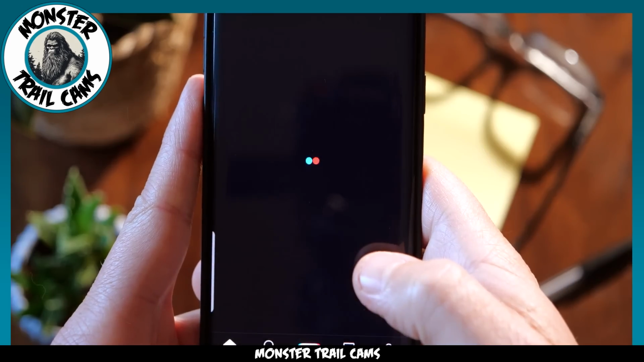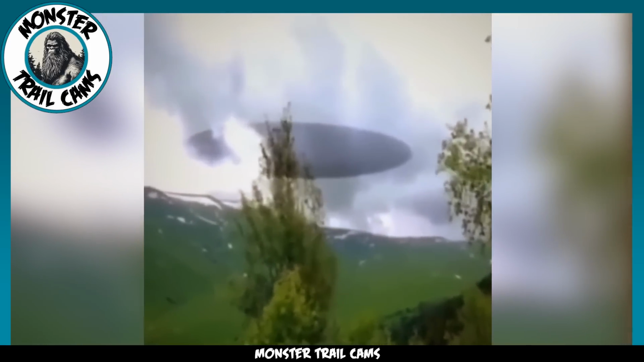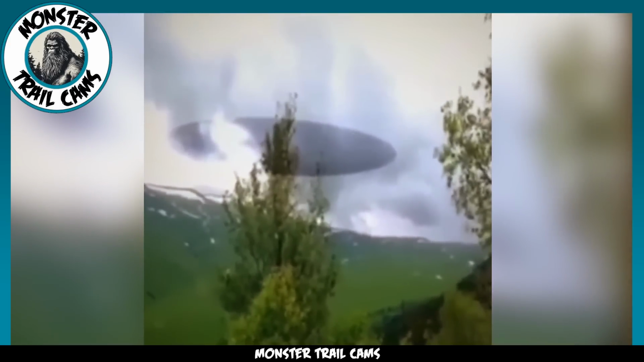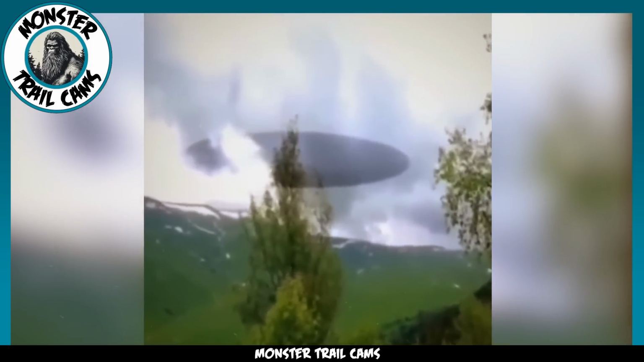On TikTok, a user by the name of Not Dreaming shared a video without giving any location or backstory. The footage showcases a breathtaking view from a verdant mountain field. However, the main attraction isn't the landscape, but the mysterious saucer-like gray object suspended in the sky.